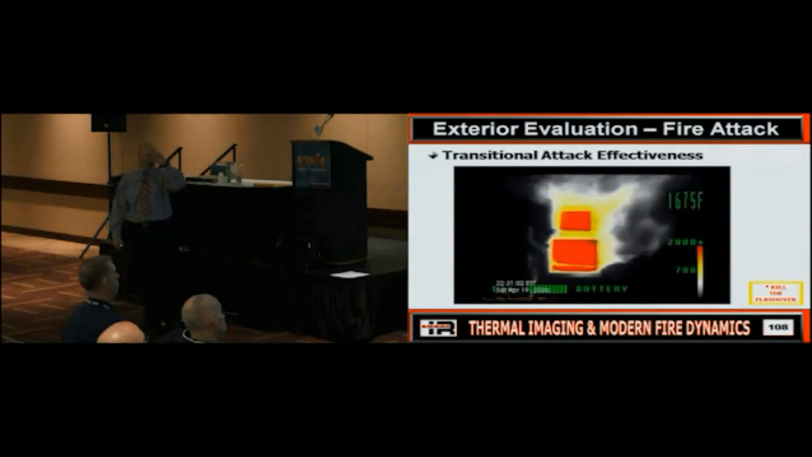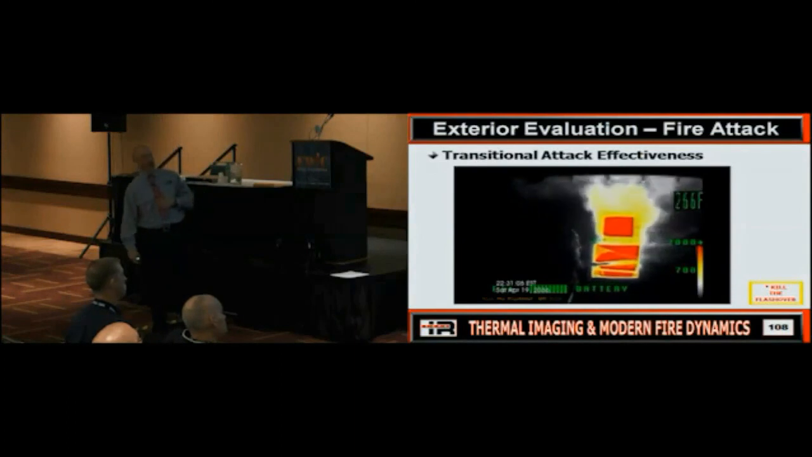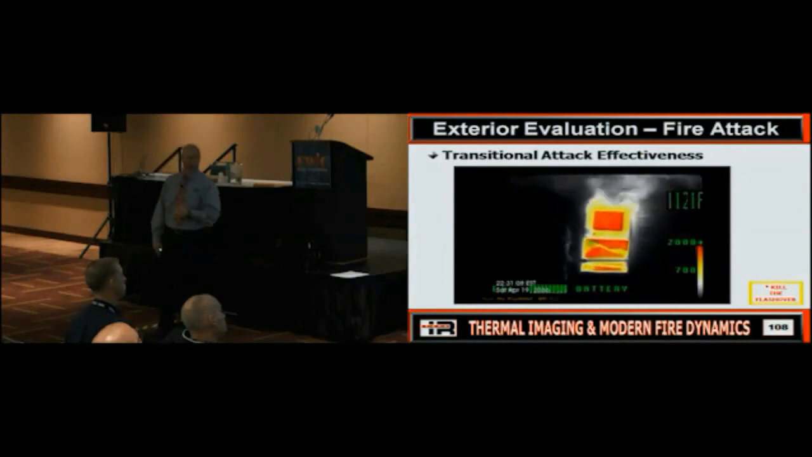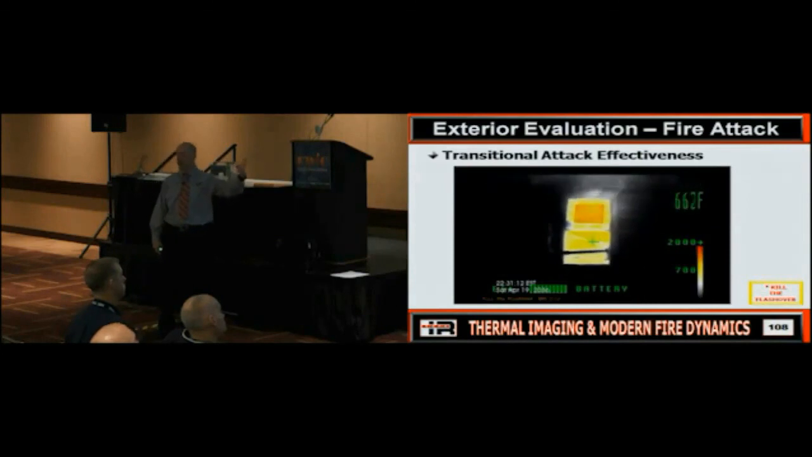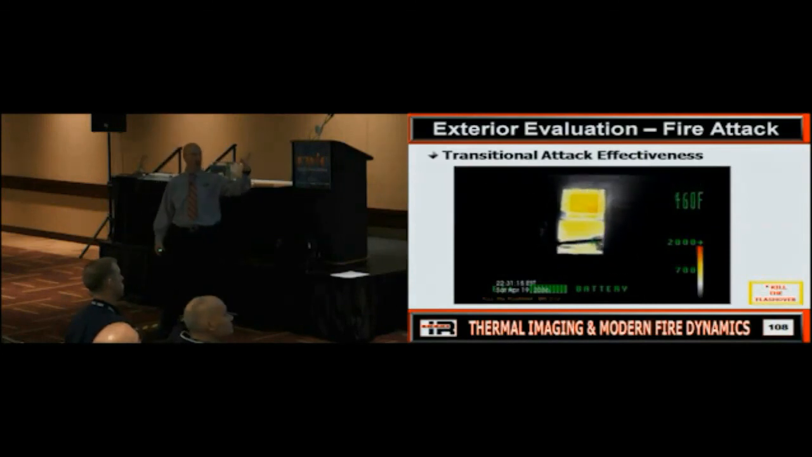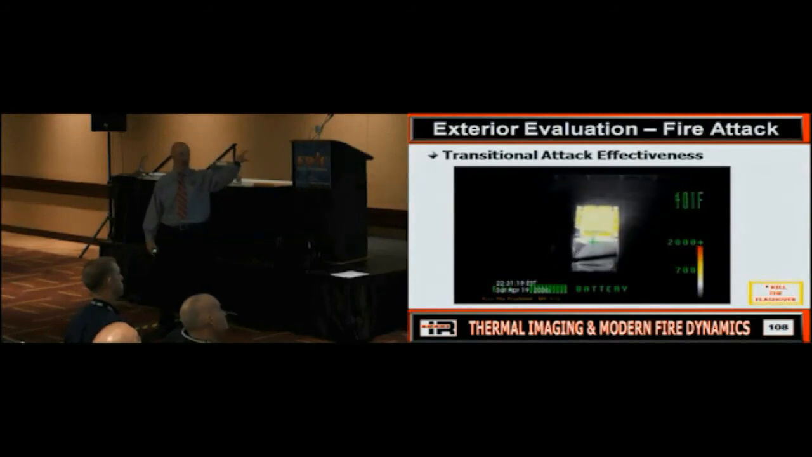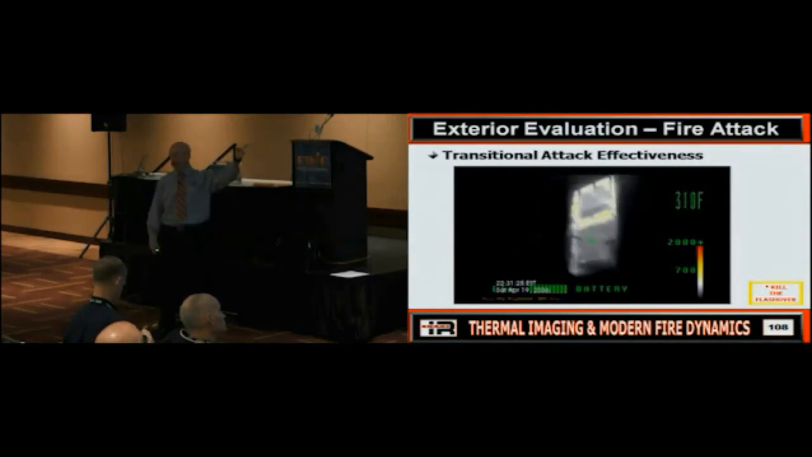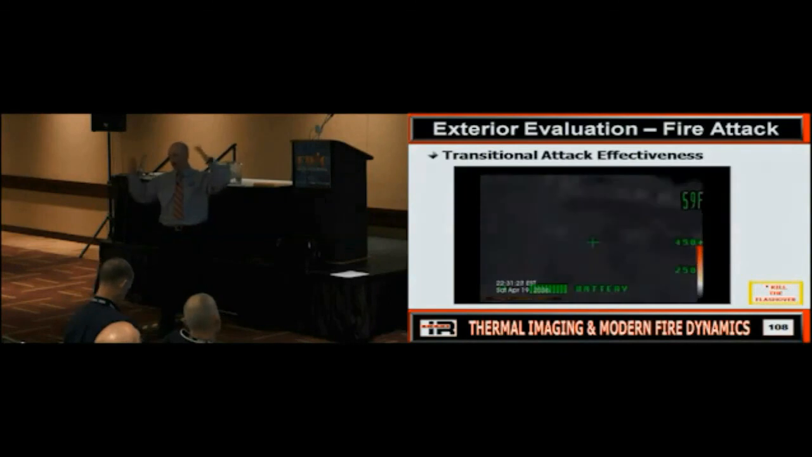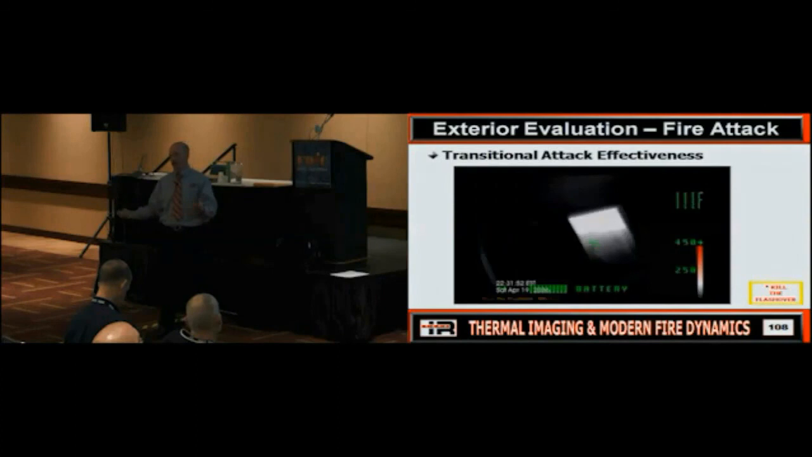So here's our favorite transitional attack, no strategy and tactics discussion. But my million-dollar question is, is this doing anything? So I'm going to dump water in here. What do I want to see? Change, right? I want to see this stuff go away. Well, I've already dumped the red, so now I'm down in the yellow, and now I've dumped all the yellow pretty much. There's a couple window panes that are still hot. Did we just take 90% of the energy out of that box? Yes, right? So I can verify that with the camera.